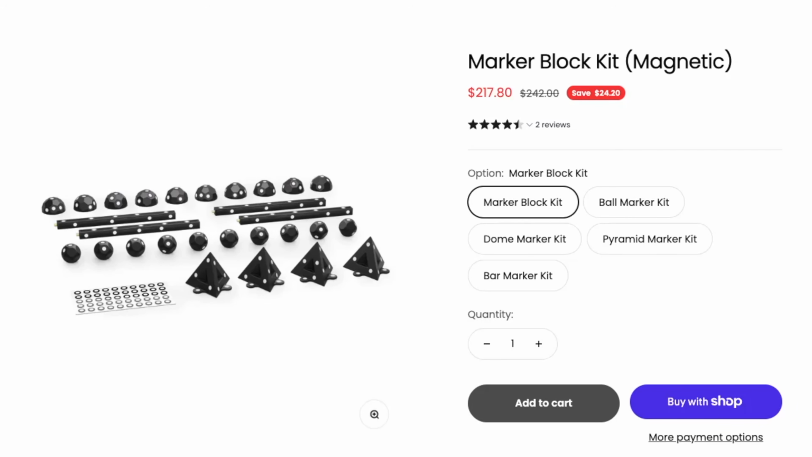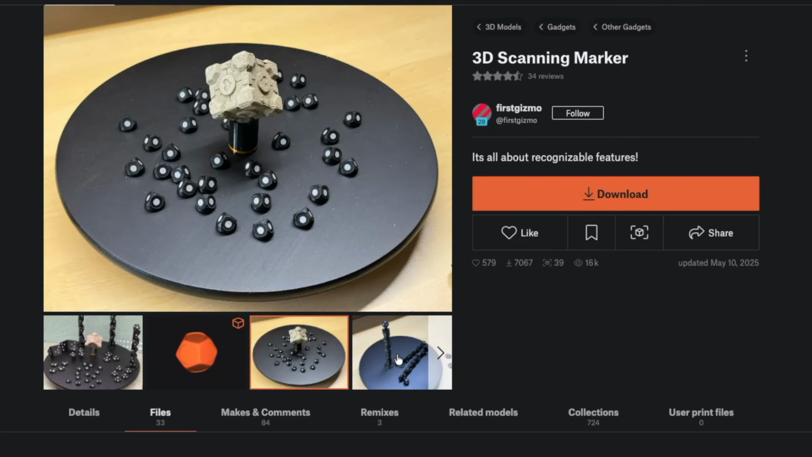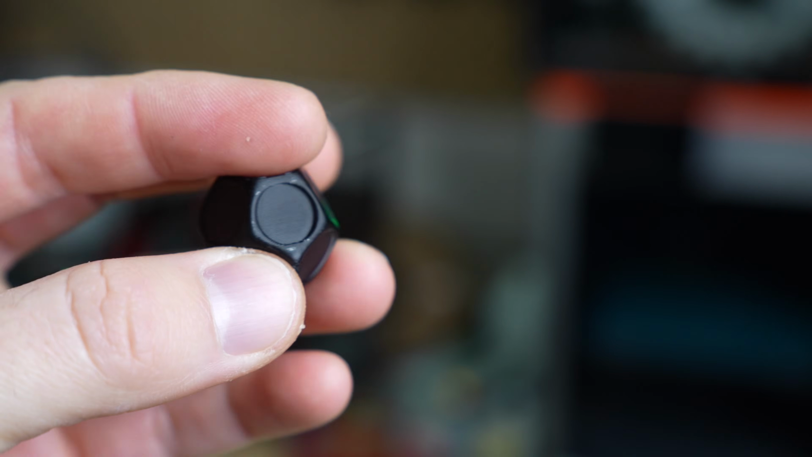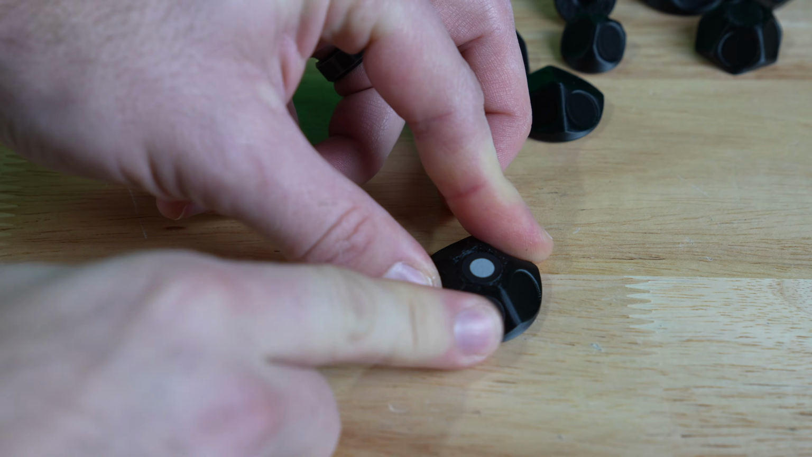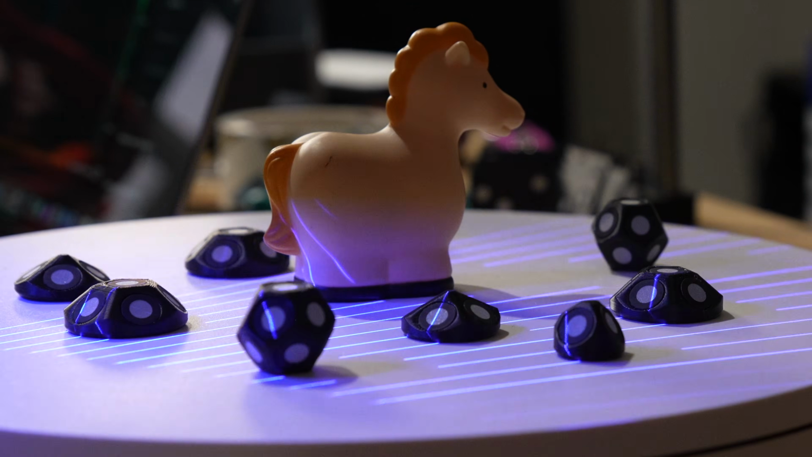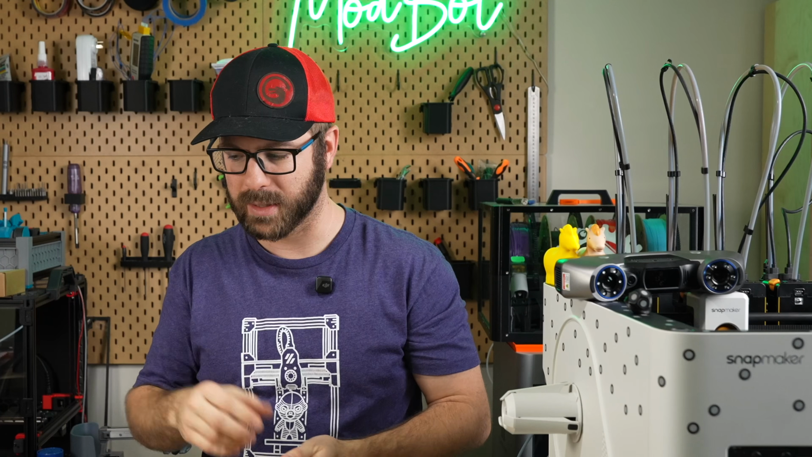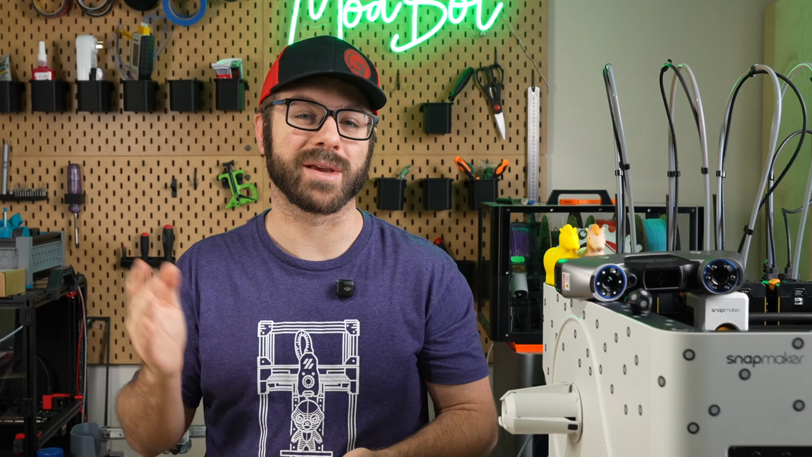Revopoint does sell an official scan block reusable marker kit, but having access to 3D printers, I did a quick search and found a bunch of different models that I printed out and basically stuck these markers onto. These are really nice because depending on what you're scanning, you can just place them wherever needed. One more time, the key thing being you don't want these things to move at all once you start scanning. These models have little magnets, which is cool, so if you're scanning something that is magnetic, you could just place them on there. Unfortunately, that wasn't the case for any of the things I tested out.